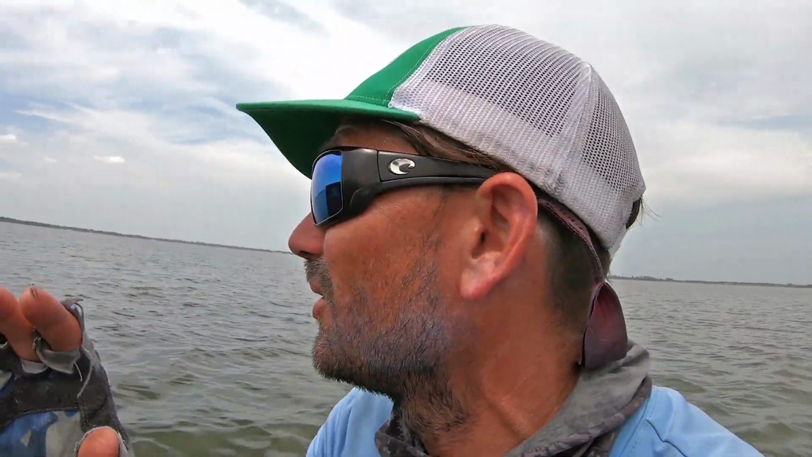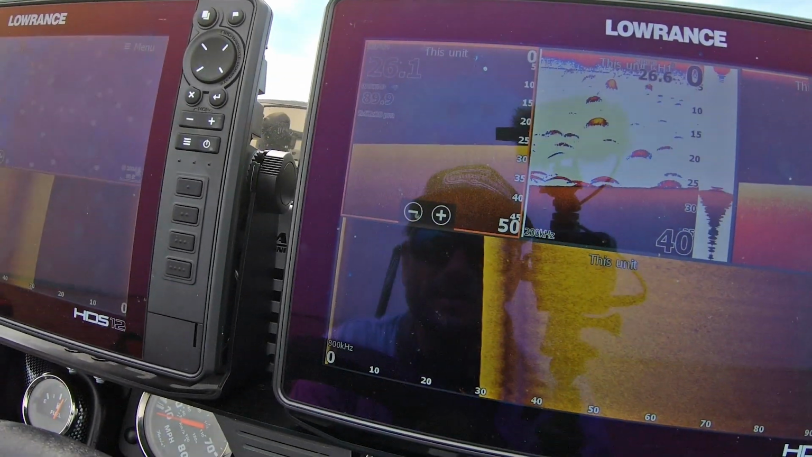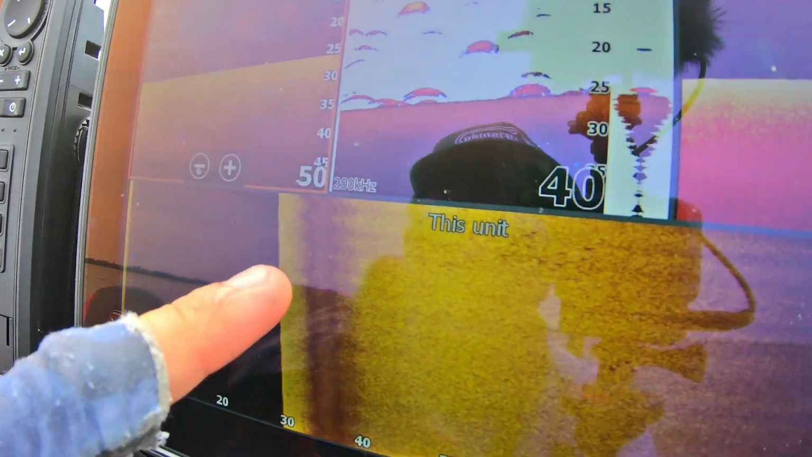That's kind of like a shell bar. You might not totally see it because some of these shell bars out here, especially in Florida, they're very tough to see on the graph unless they're super duper obvious. But let's take a look at what the side scan and down scan looks like with this color palette. So you can see we got a bunch of bream that are around, and it's gonna be interesting to see. All right, so we are getting some separation.